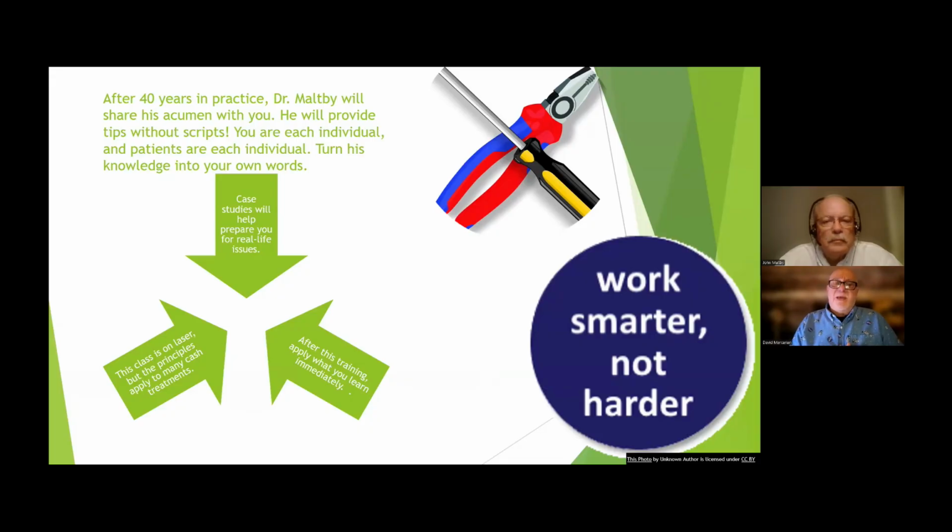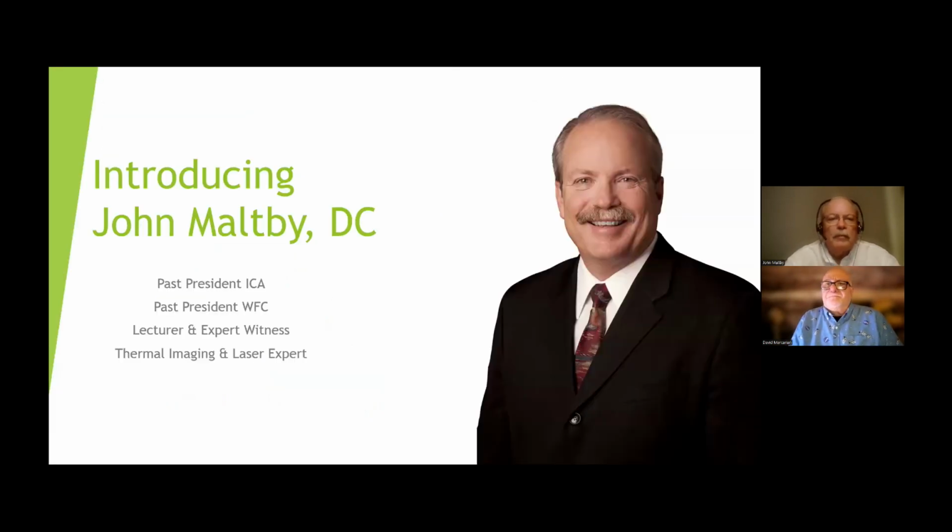And John has a tremendous amount of experience, more than anybody else, on using thermal imaging with laser. And you're going to be able to apply everything that he teaches on Monday morning. So the class is really on laser, but the same principles will apply to any type of cash treatment practice that you have, and it's all the same concept. So, John, why don't you introduce yourself? Go ahead and take over.